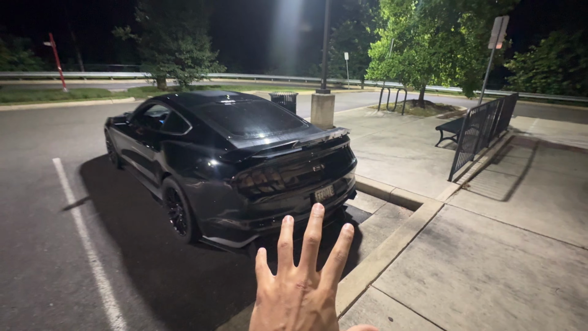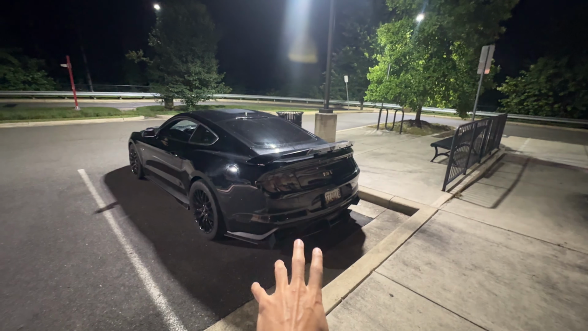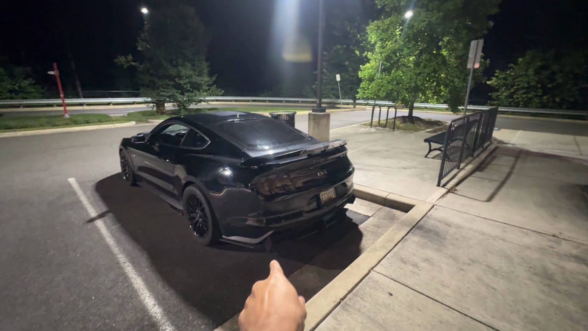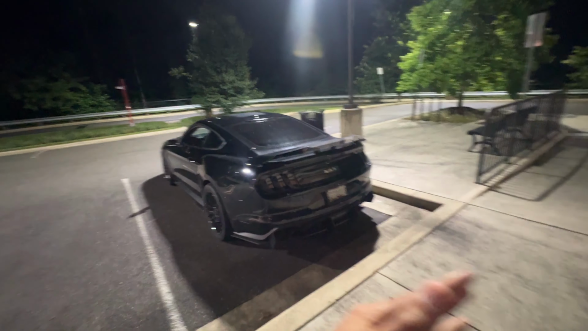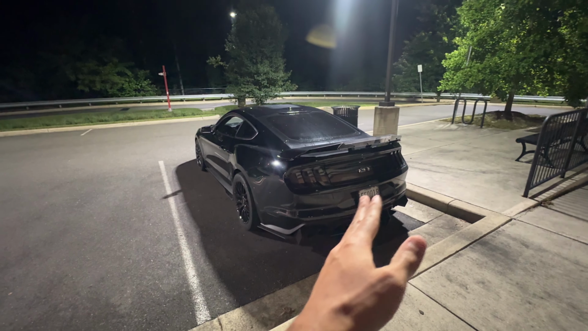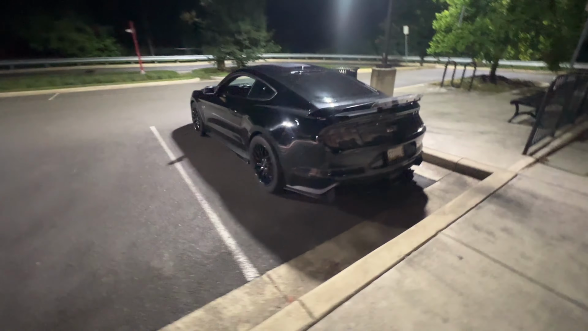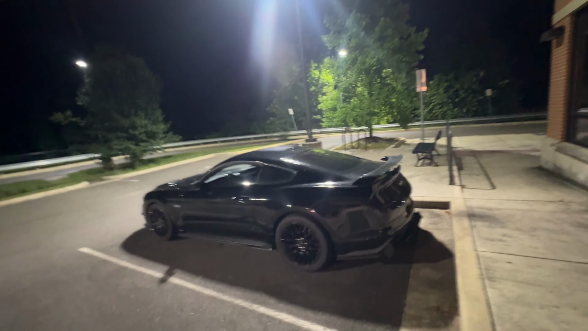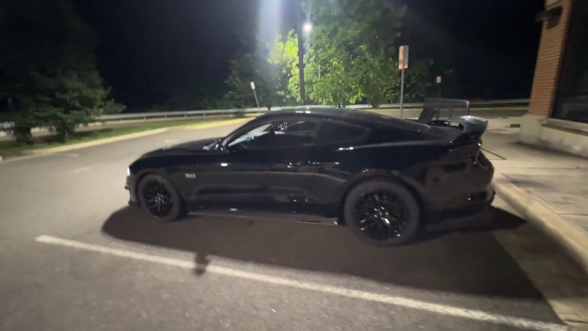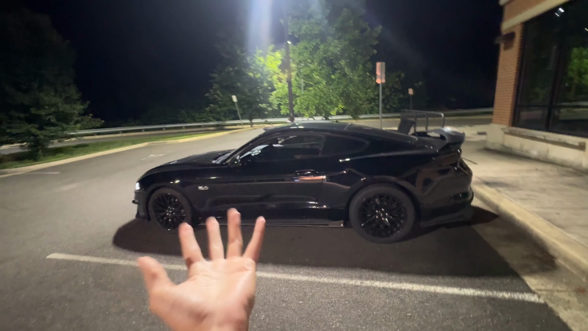If y'all have this same car, and y'all know some exhaust tips that would fill up that full diffuser gap, I want it full and poked out a little bit. If y'all know some, let me know, bro. All my socials are in the description. You can comment under this video.